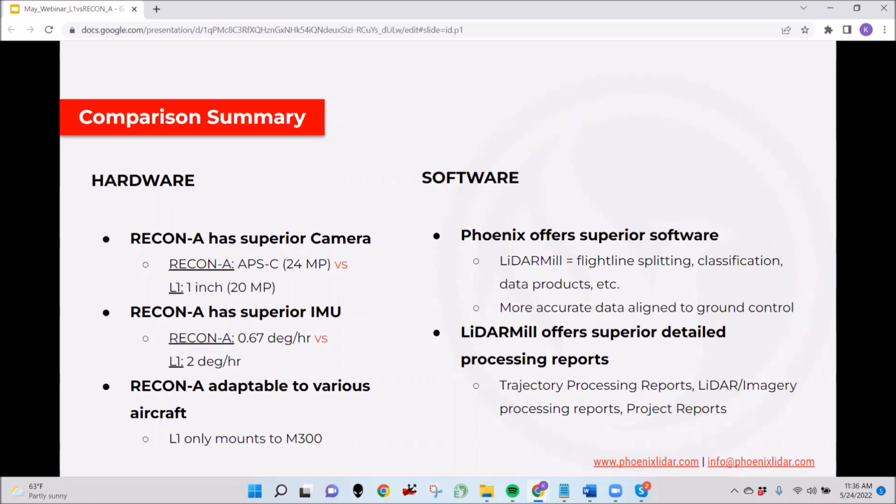LiDAR post-processing. So LiDARMill gives you the ability to split flight lines, to do true flight line calibration, to classify your point cloud and produce data products that you can actually get paid for. And you can separate your GCPs from control points and also independent checkpoints. So you can use some ground control to vertically align your point cloud, and then other independent checkpoints to assess your absolute accuracy. And then finally, LiDARMill offers superior detailed processing reports, just like we went over.